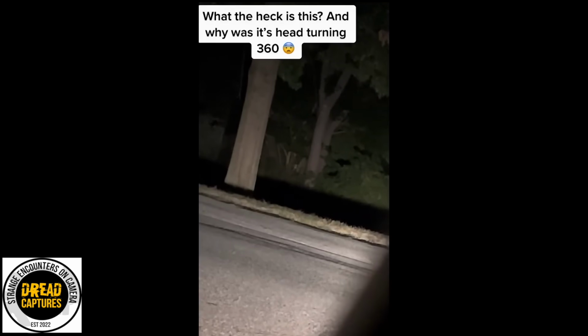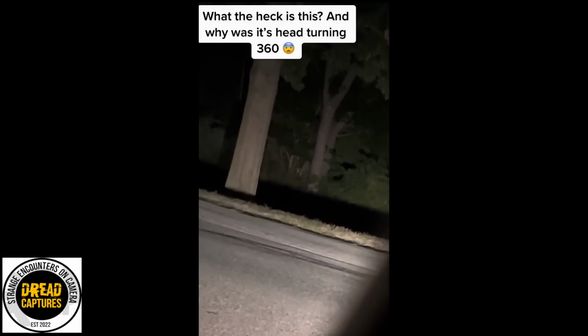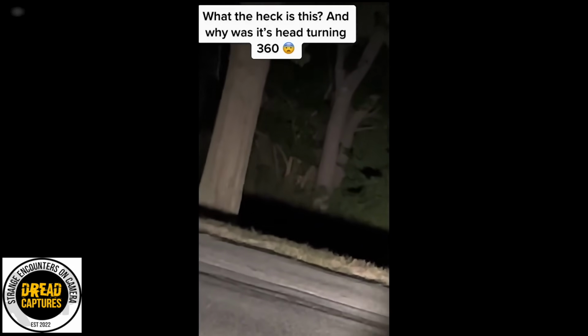A TikToker out with a family member just enjoying a peaceful night under the stars. Well, it should have been a peaceful evening. However, they spotted something weird in the woods behind their home.